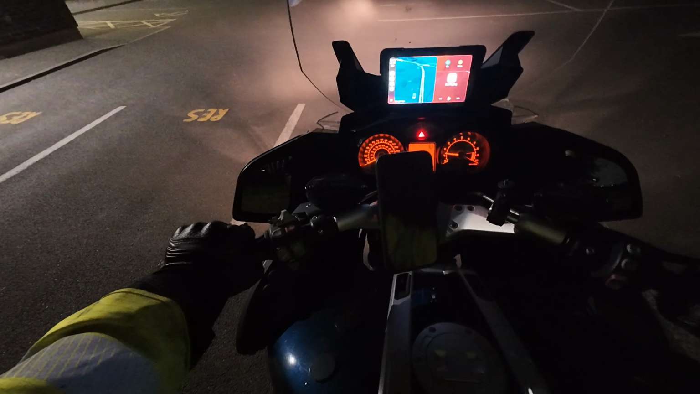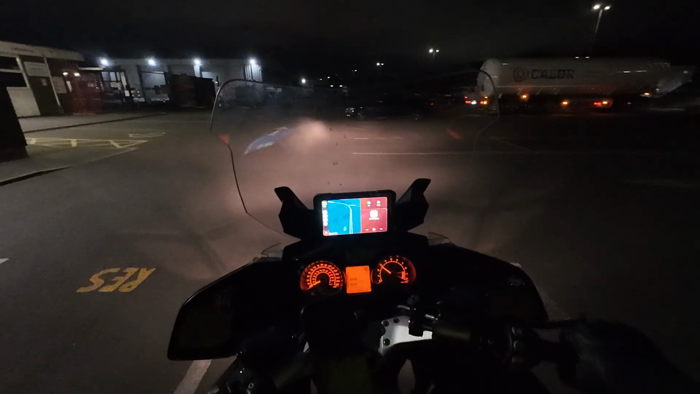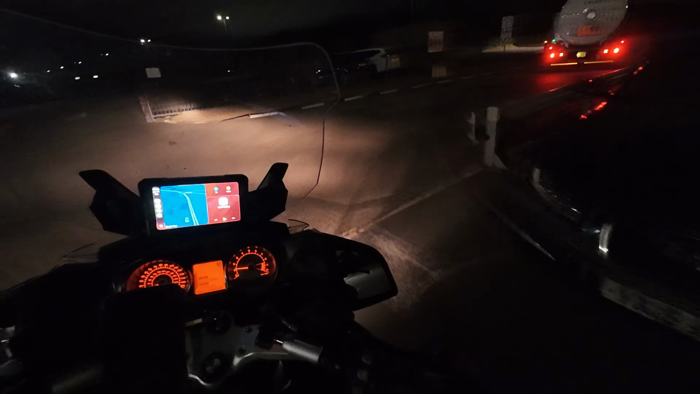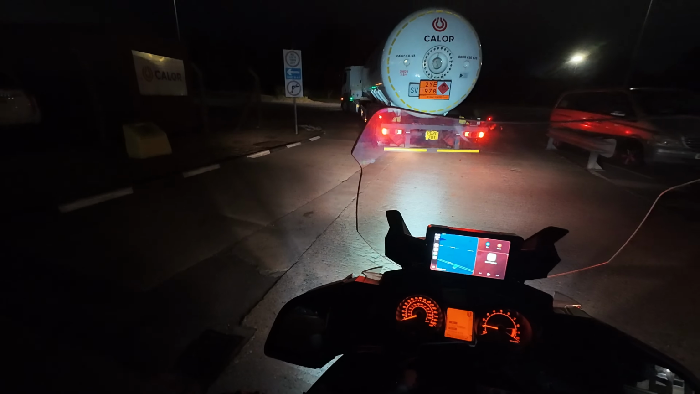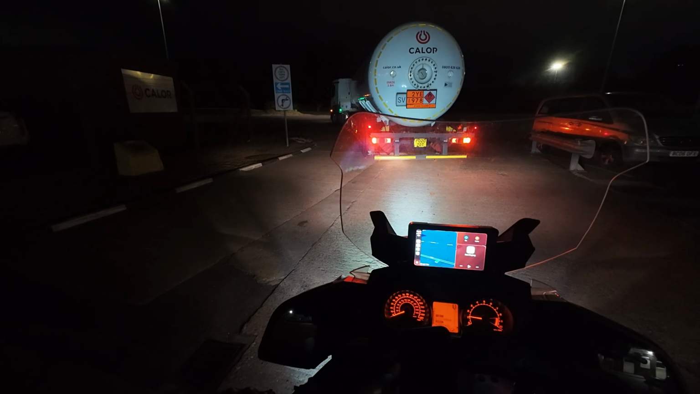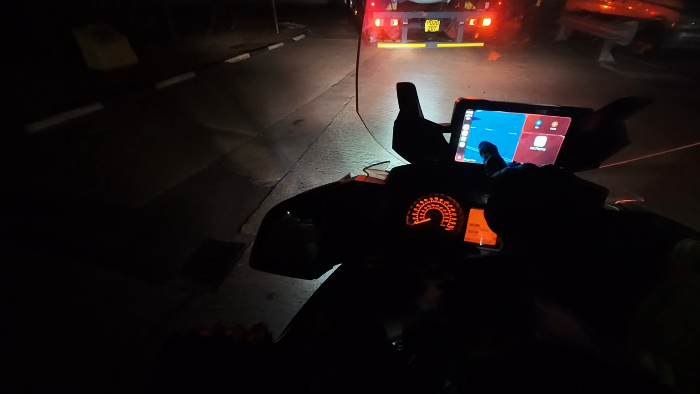There we go. The bike doesn't even want to go. So let's see how we do. One of my colleagues is going out, so what is he waiting for? So yeah, let's go home.